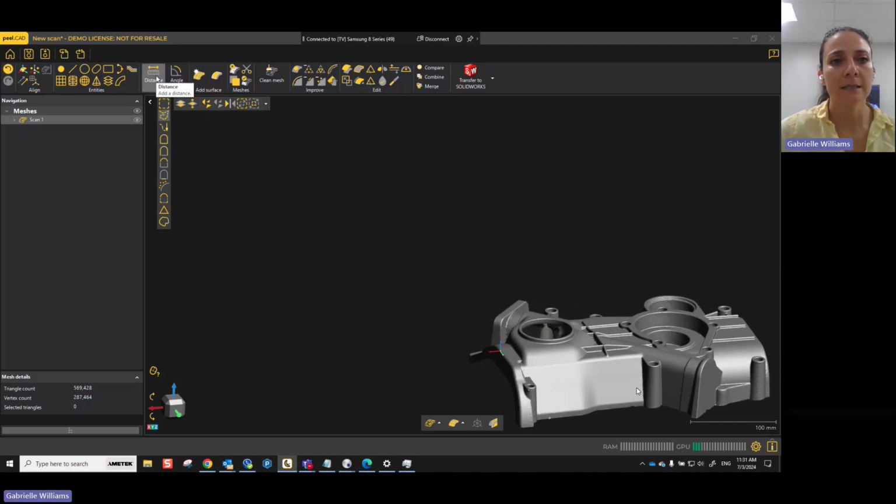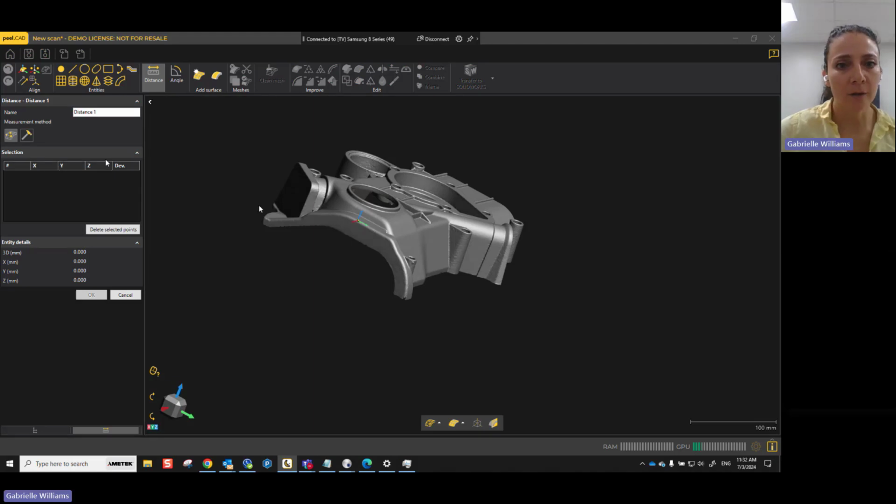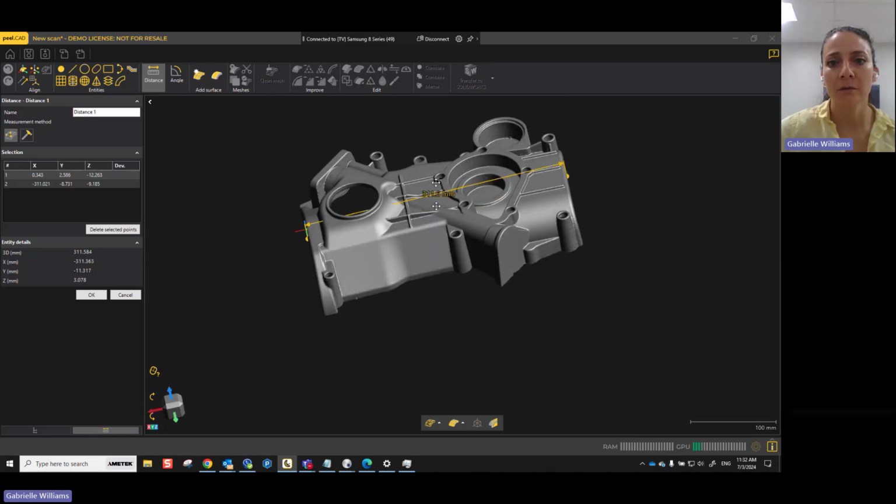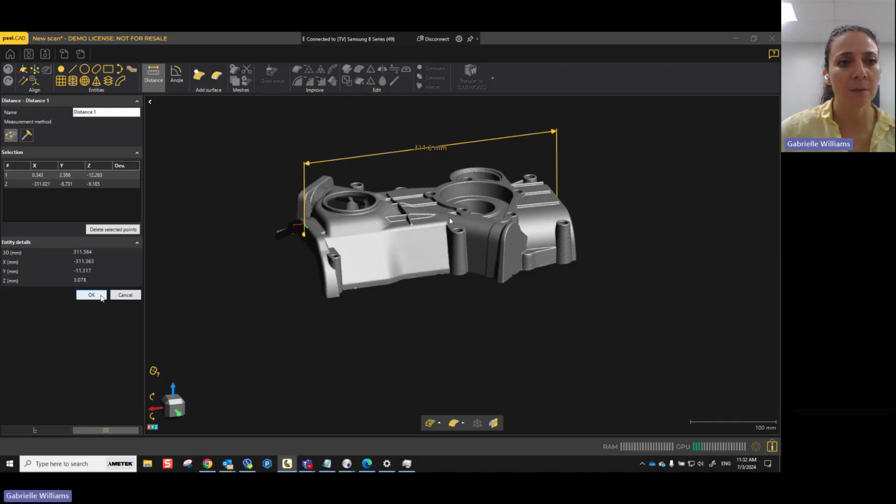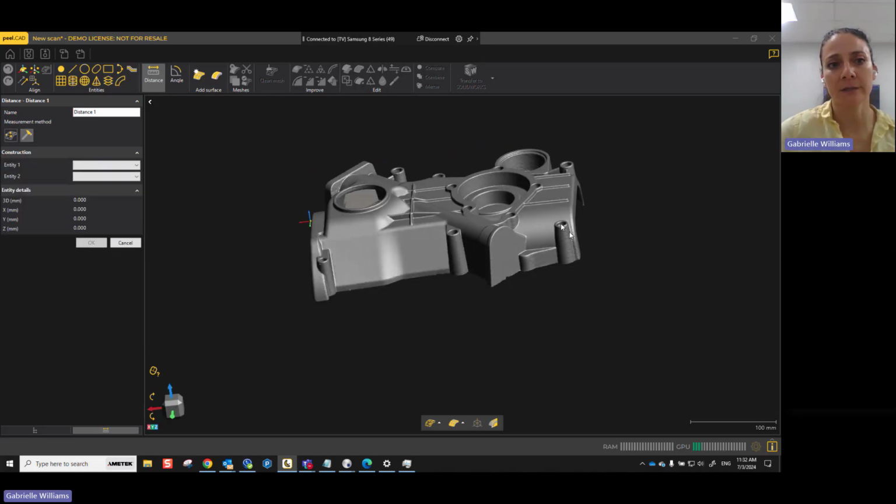And then also if you needed to see a distance, you can see that here by clicking on distance and just clicking either on random points if you need to, or if you wanted to get something a little bit more perfect, then you could do something like constructed, where you would choose maybe a plane that you've made in the center of that, and then maybe the center of a circle over here. And it would show you the XYZ dimension here too.